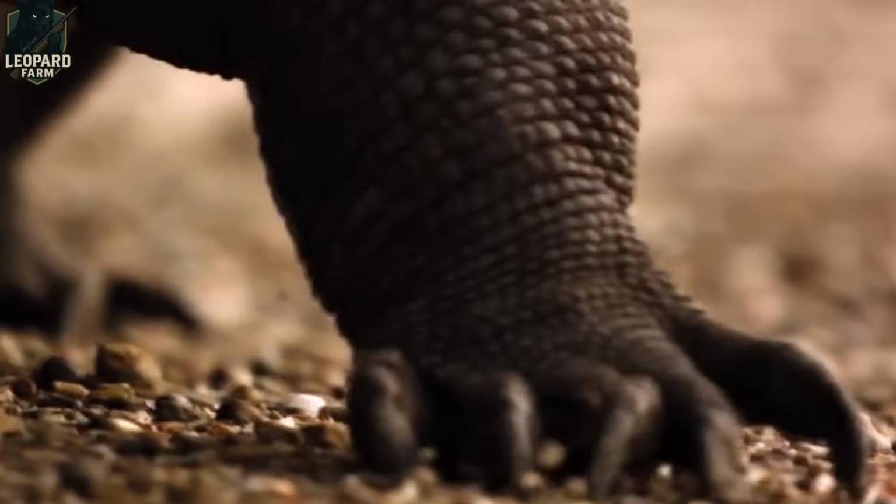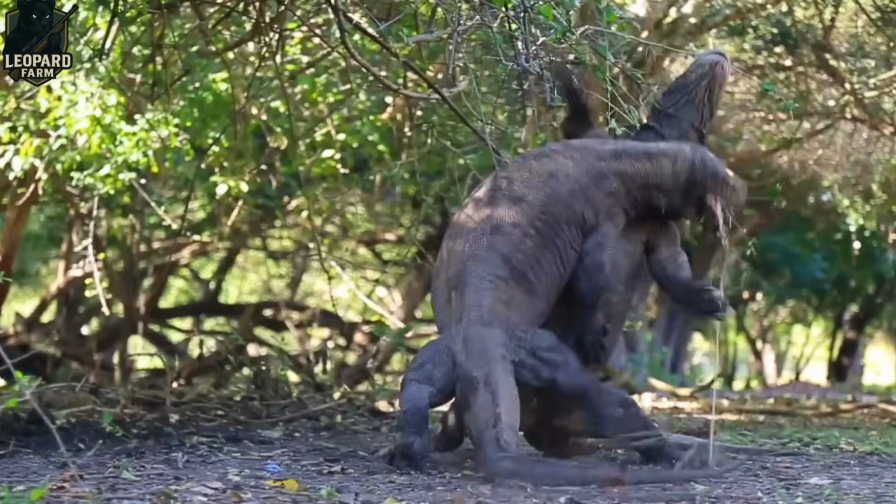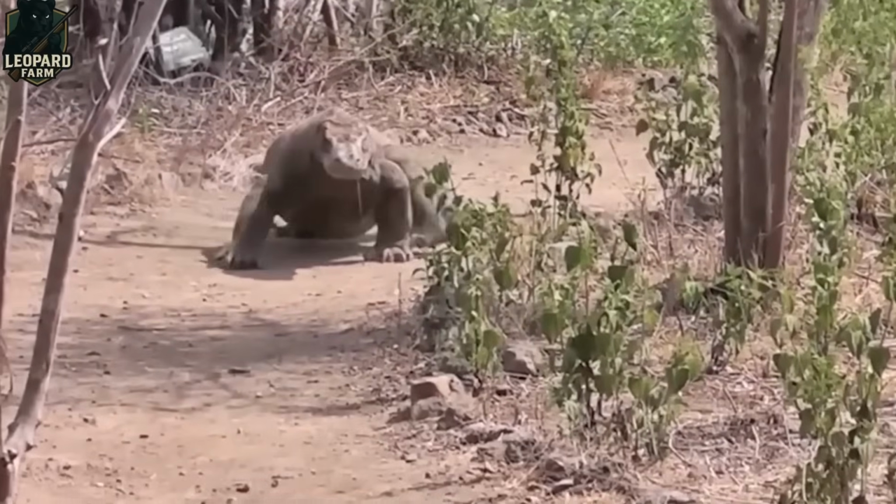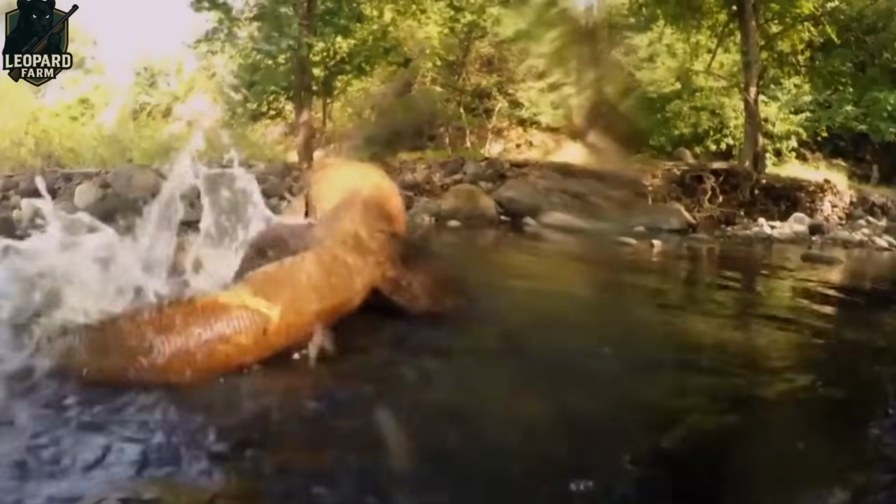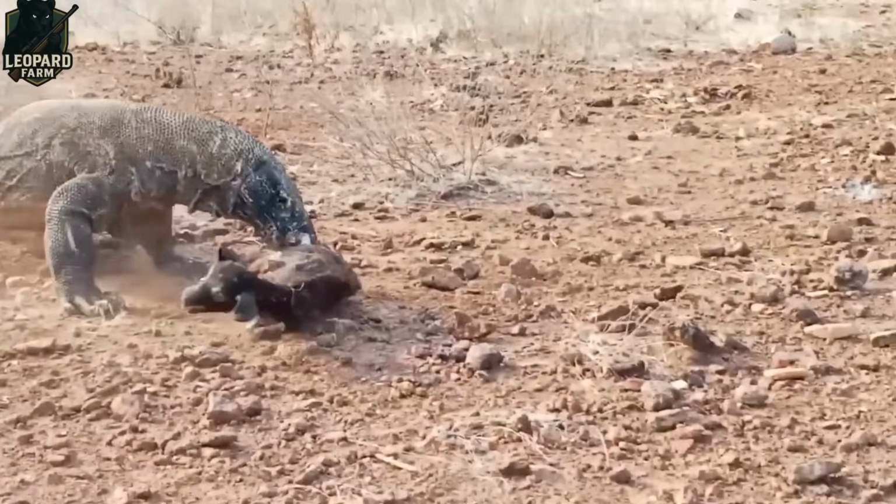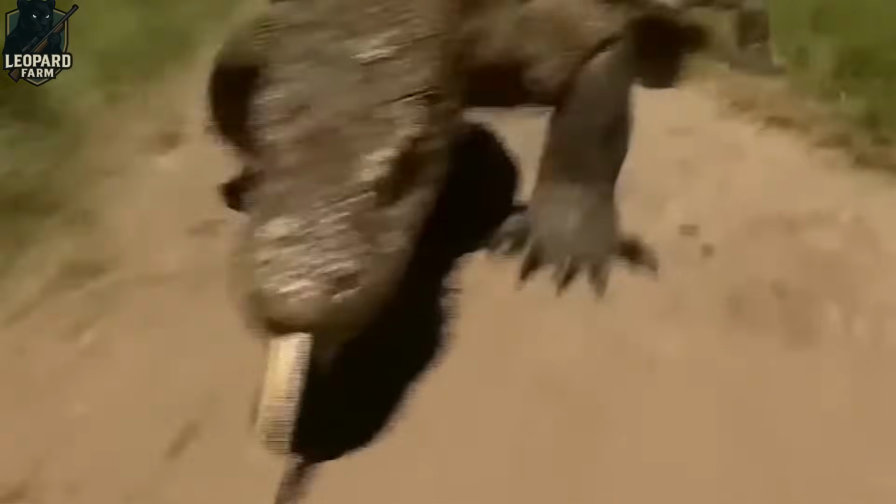Unlike other reptiles, Komodo dragons boast a supercharged immune system, healing rapidly from brutal injuries. Research reveals their blood is packed with antimicrobial peptides, fending off bacteria that would spell doom for most creatures. This incredible adaptation has kept these living dinosaurs thriving for millions of years, cementing their legacy as one of the planet's toughest predators.